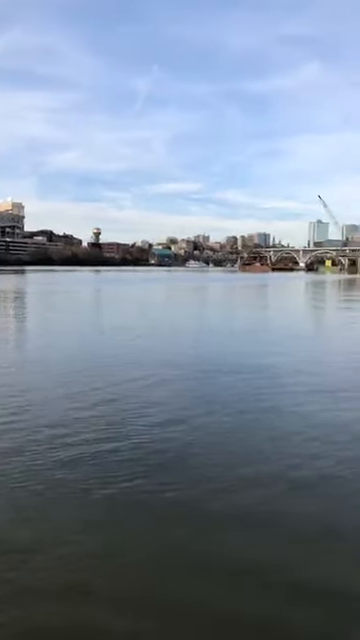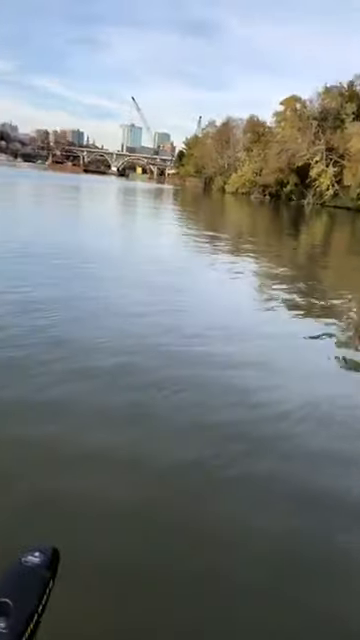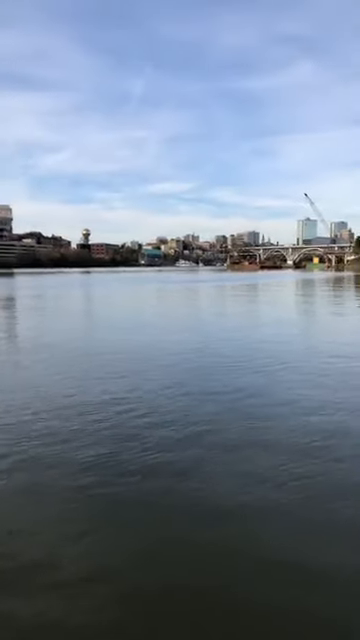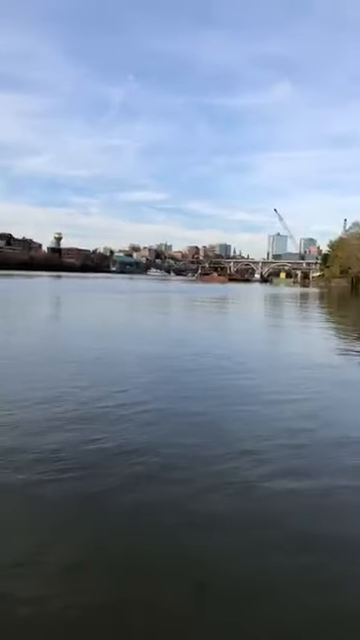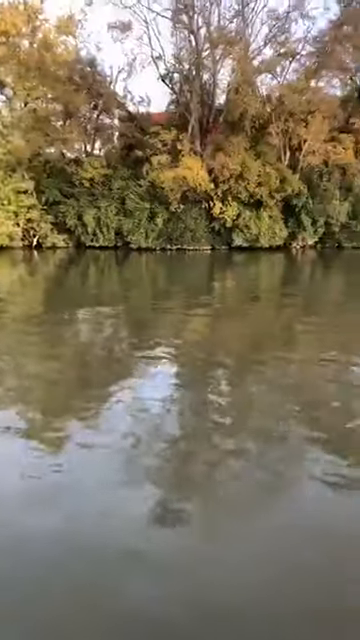I'm actually gonna use the trolling motor instead of the motor, so we don't get any noise. Surprised how calm it is up here for Vol Navy. Vol Navy must be doing some other fall festival things. Wasn't a ton of boats, plenty of space up there if anybody wants to come out on the river and dock up. Still got the whole second half.